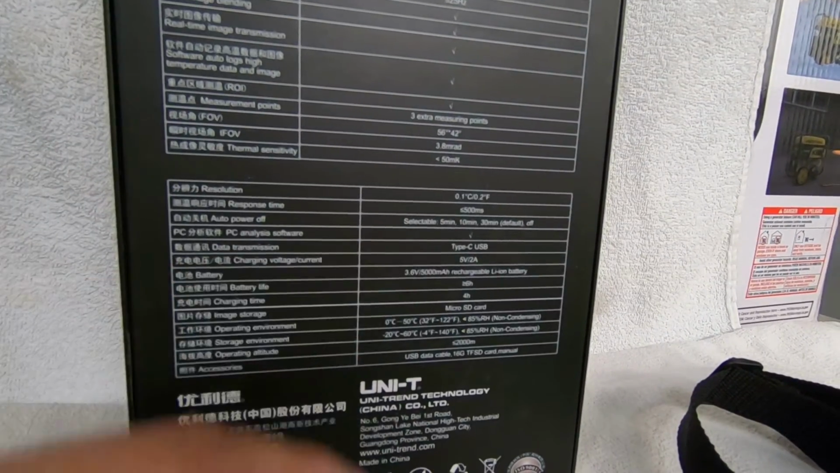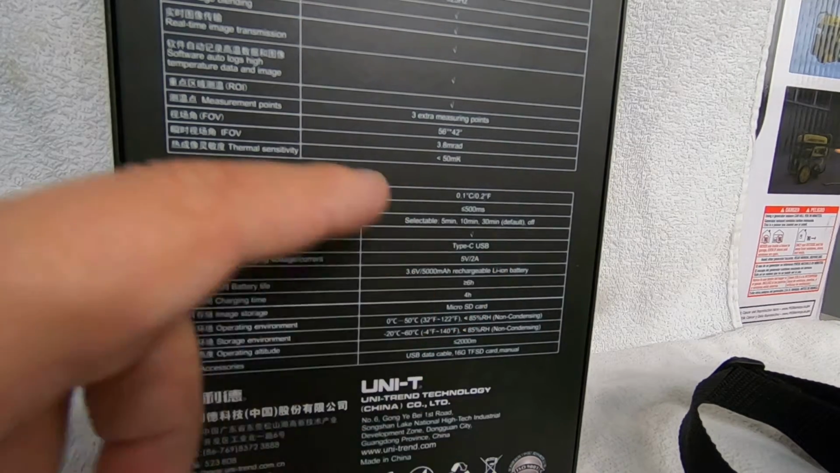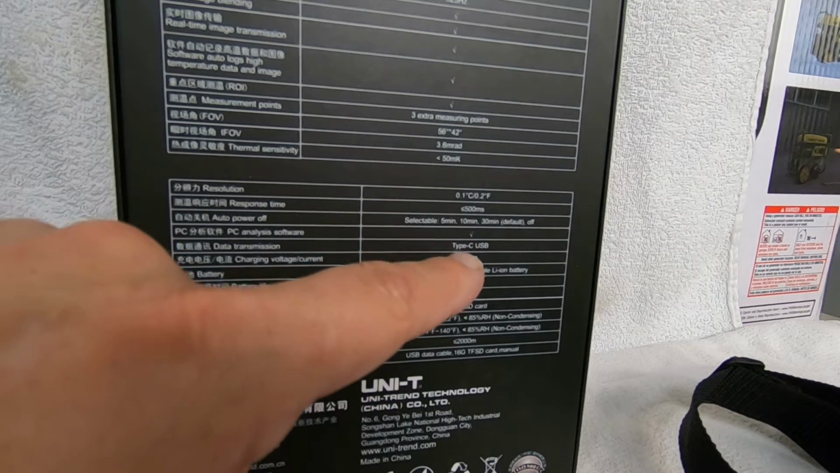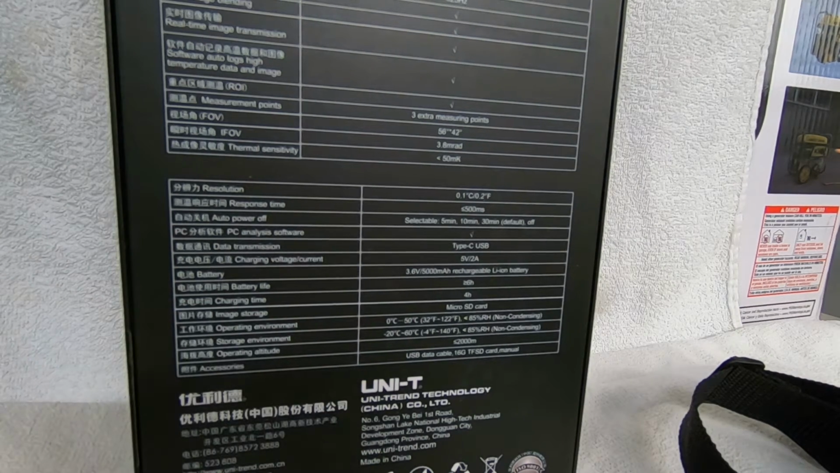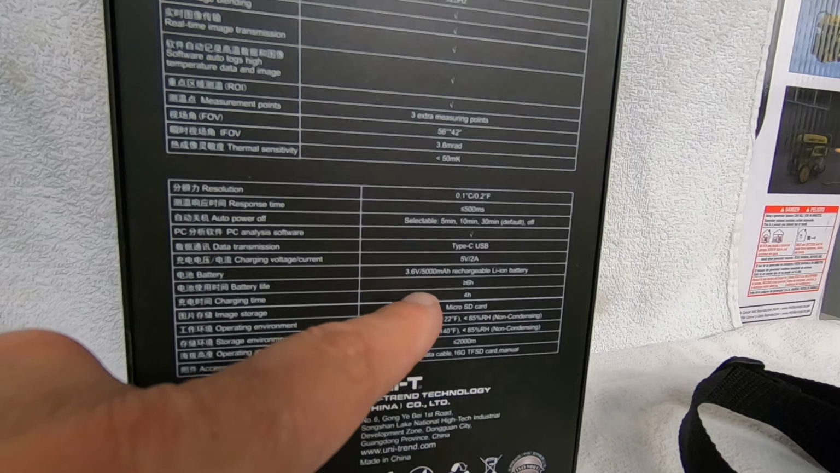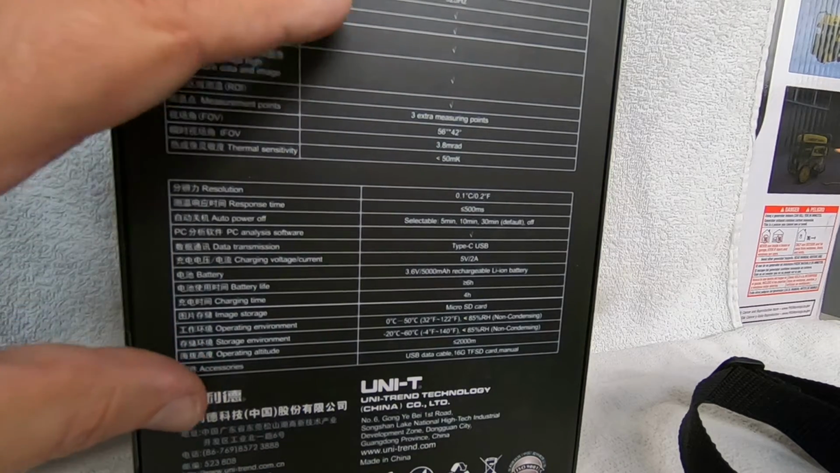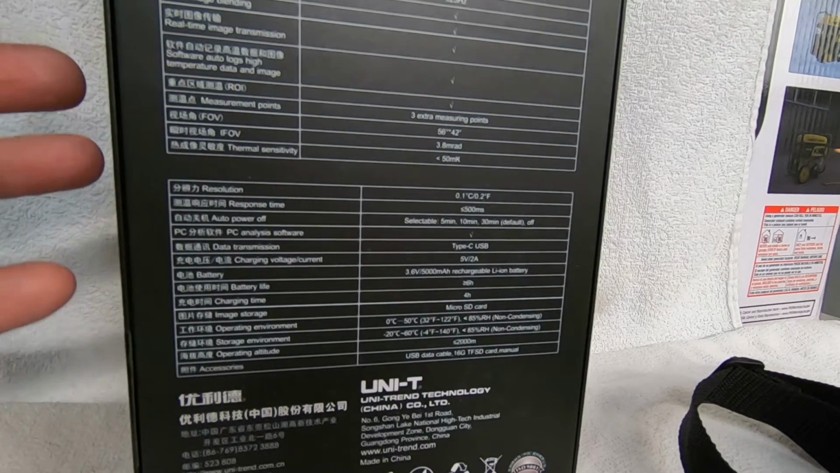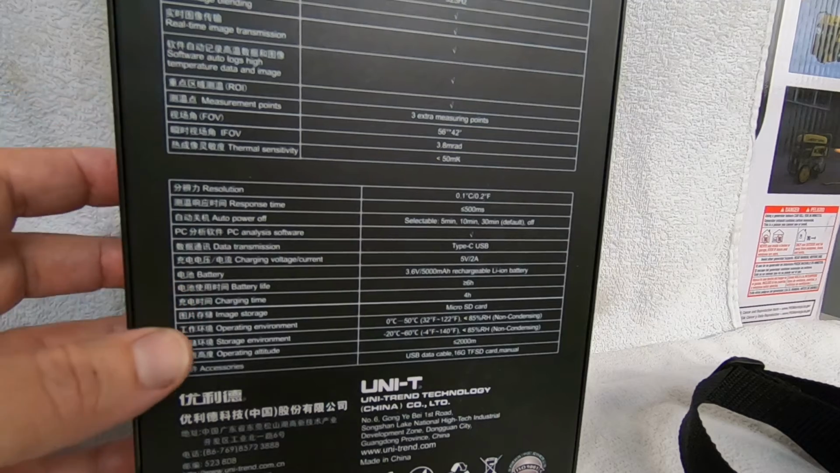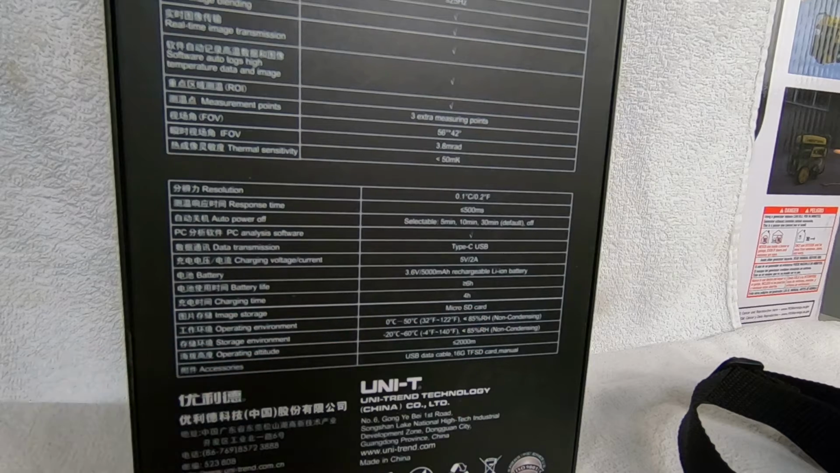Go down here. It is a Type-C, so the USB cord that plugs into the computer is a USB-C, not a micro USB. I always like anything with a Type-C USB cord instead of that micro USB. It does have a 5,000 milliamp battery. Now, a lot of people say they don't know how you can take this apart. I'll show you what I have found on it. I have not taken it apart, but I do believe you'll be able to take this apart, and I'll show you why I say that. The battery life is about 6 hours, it says. Charge time is about 4 hours.